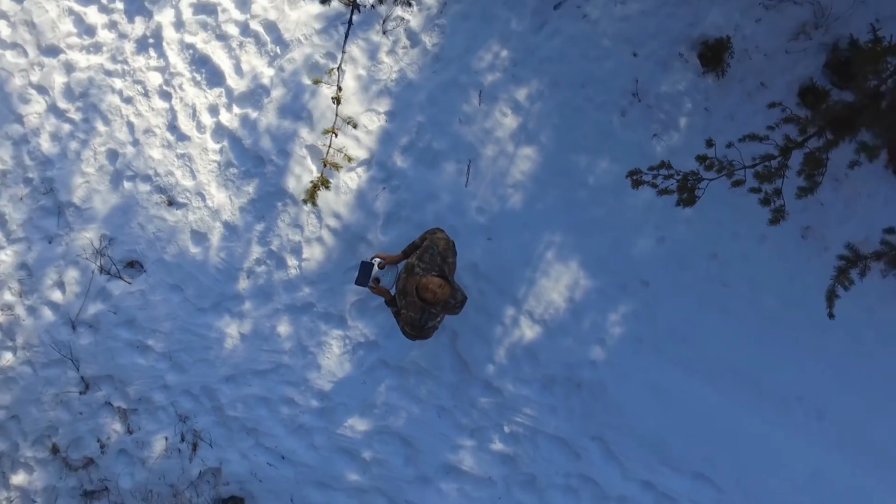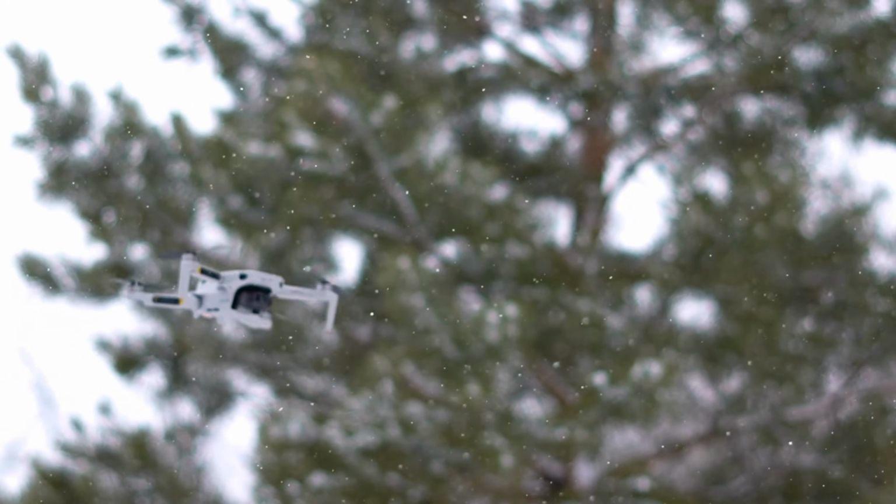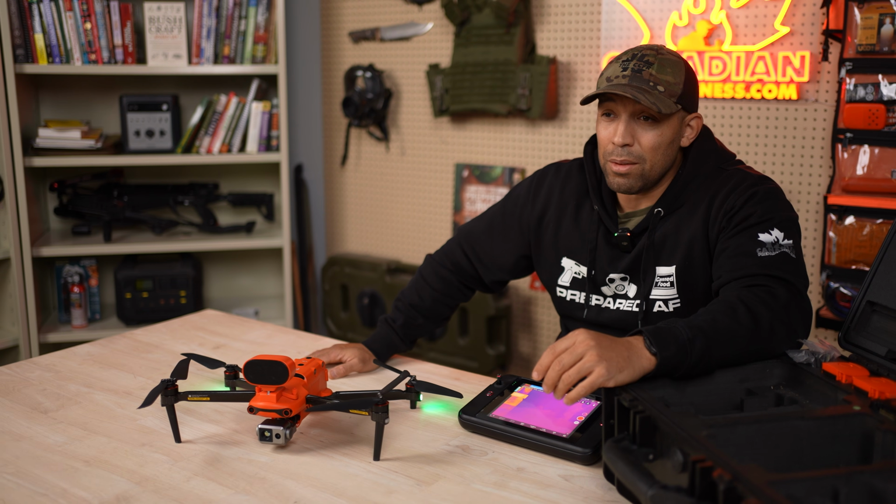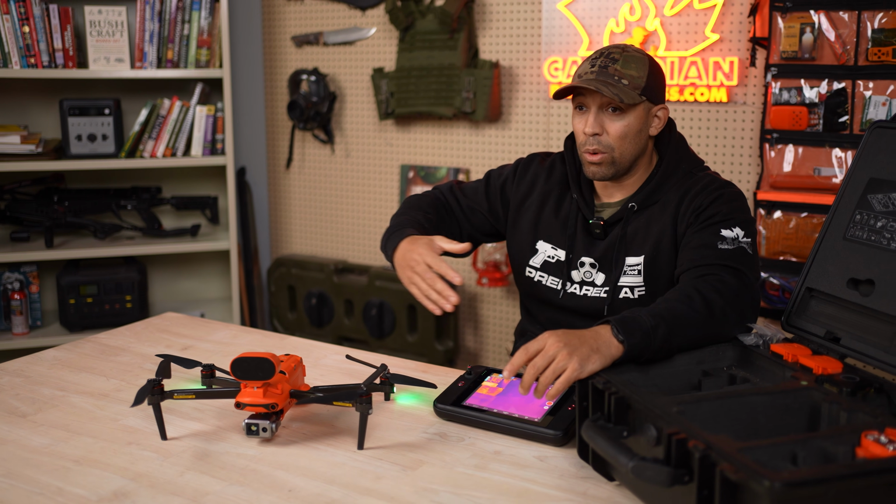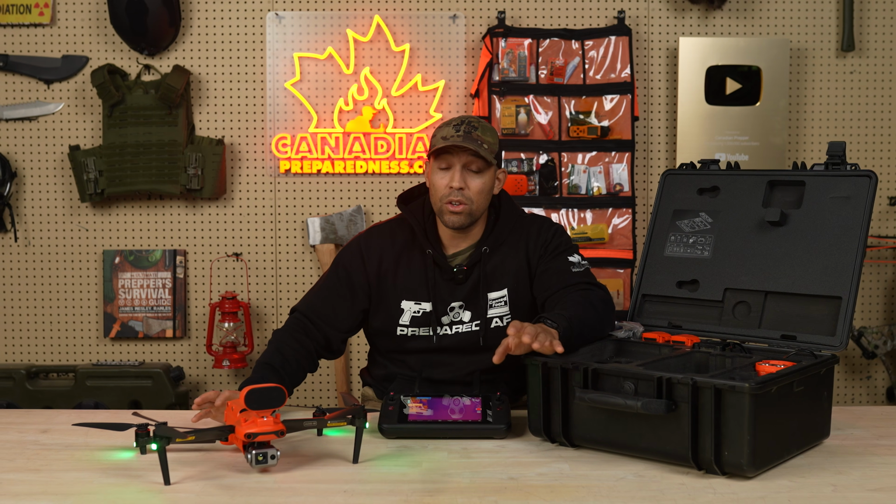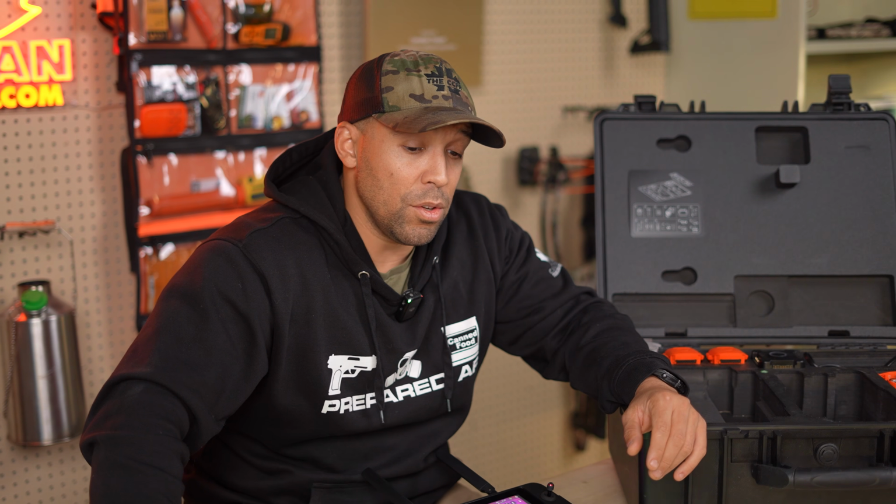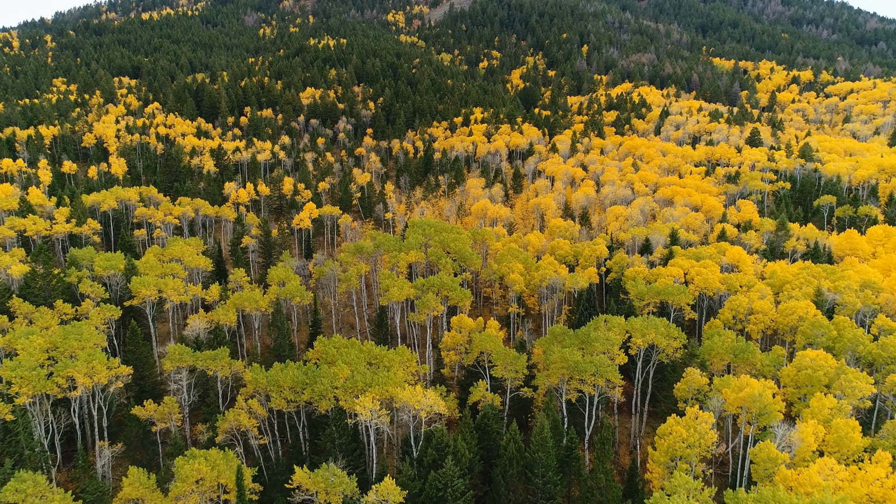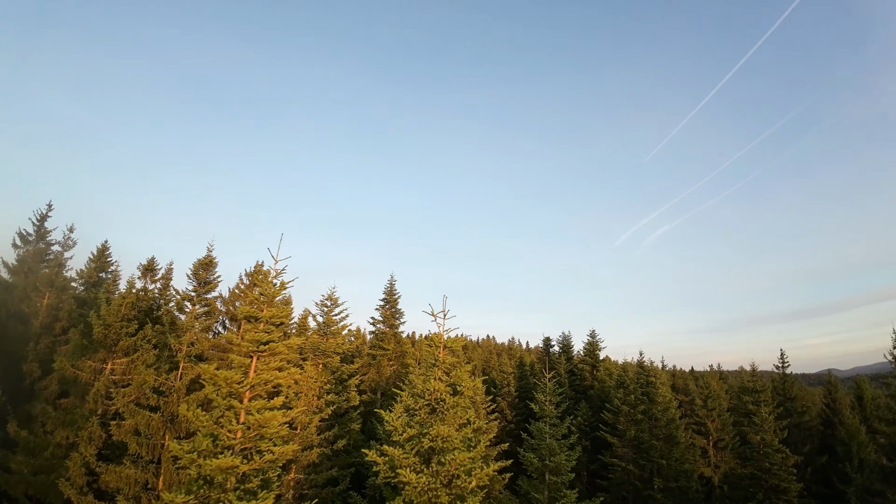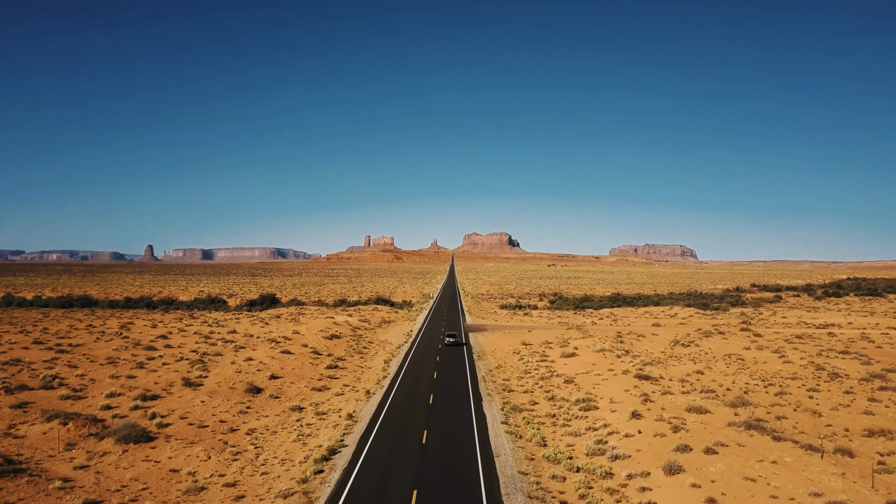I've flown all kinds of drones. Typically, they come between a 15 to 30 minute flight time, and usually about 5 or 10 minutes is just getting established where you want to be. So to have that extra 15 minutes is huge. It feels like you can just fly this thing forever up there. It gives you enough time that you can really survey an area, really get to know where you're at, do what you've got to do, and then bounce.